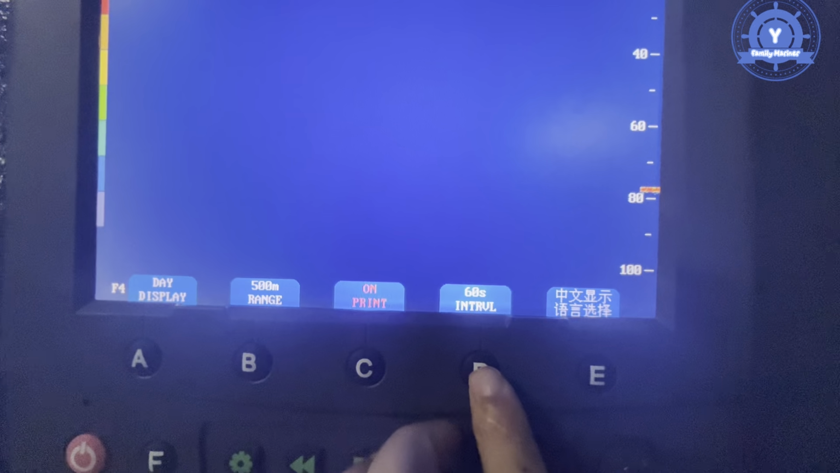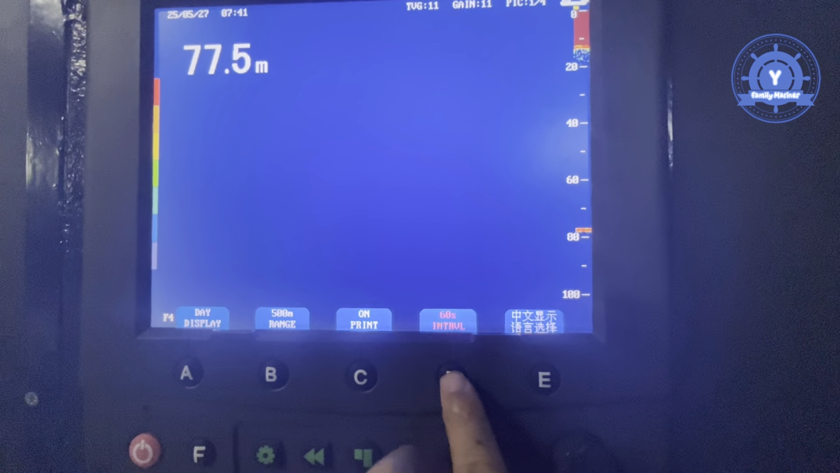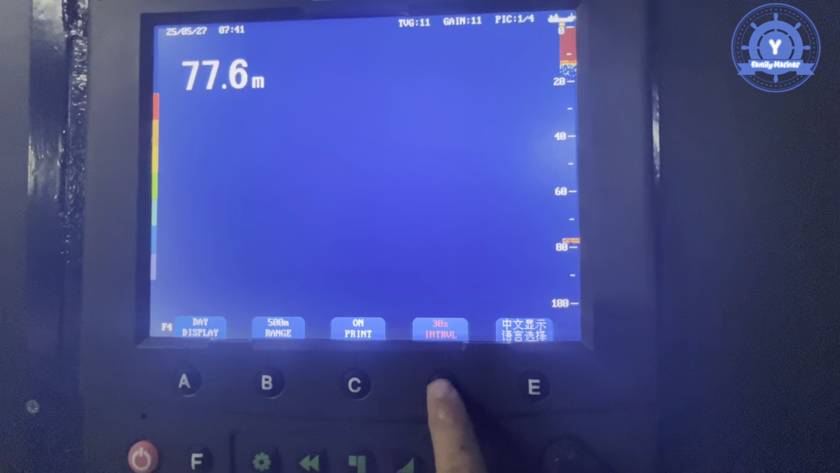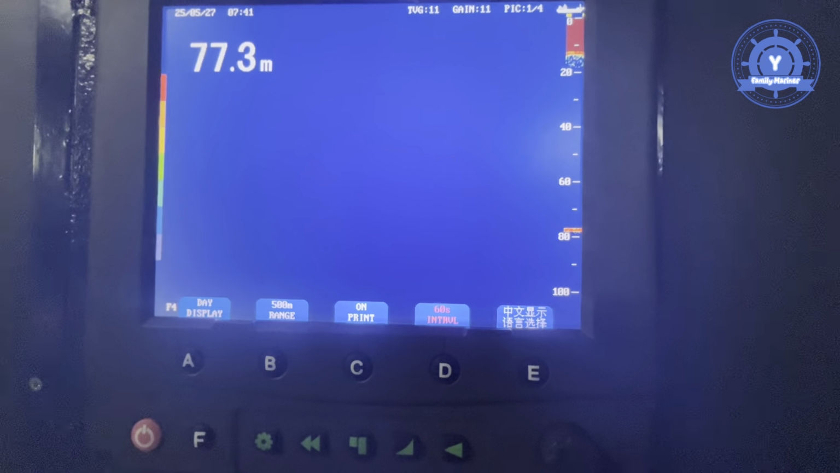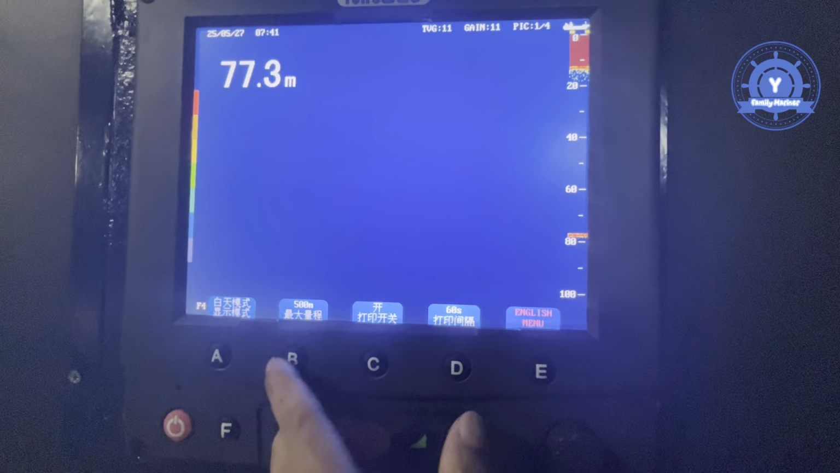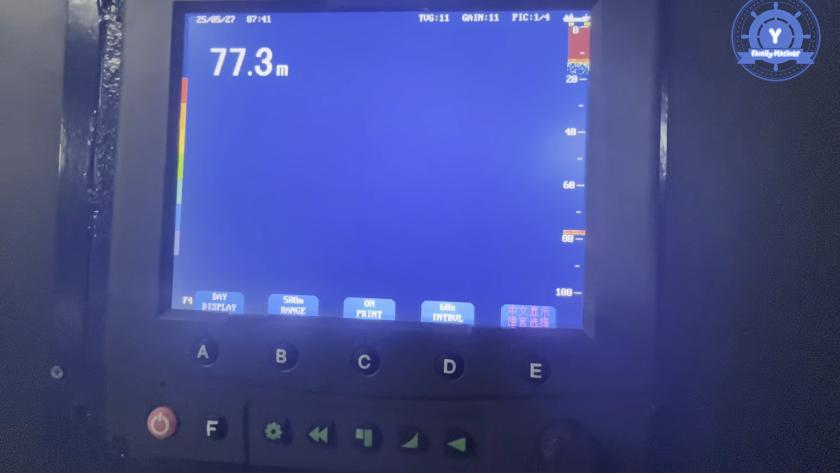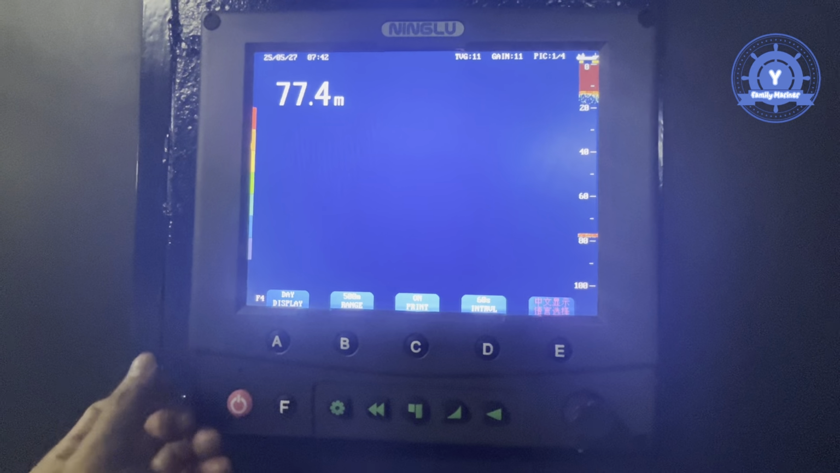And then the other is for 5 second interval, 10 second interval. Any, we can choose 30 seconds, 60 seconds. So you can choose that every day. So I choose the 60 second interval. The other one is for display language, English and Chinese. I don't understand Chinese, so I choose English. So that is complete for function 1, 2, 3, 4.